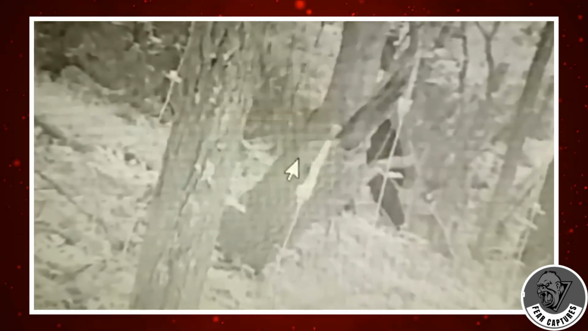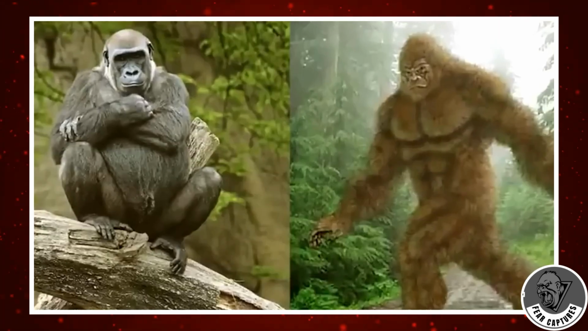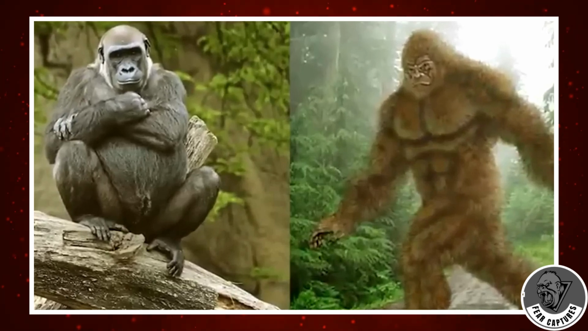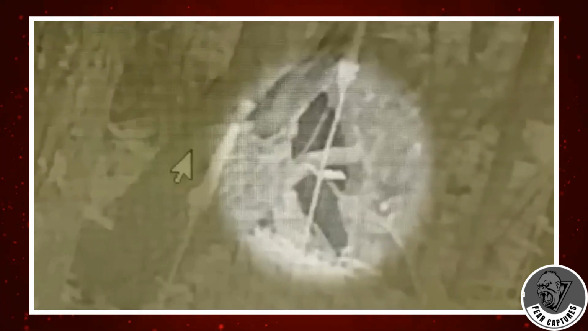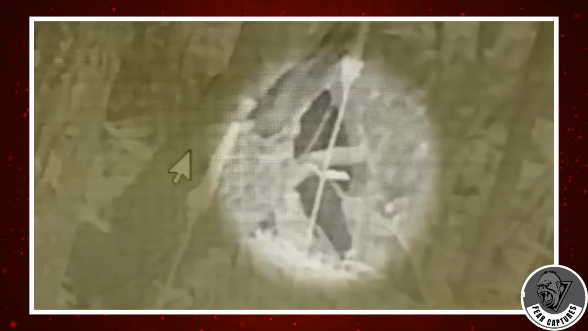But based on what we can see, this species doesn't appear to be like any other animal that is known to exist. It looks like a human walking on two legs, and in relation to the surrounding trees, it appears somewhat tall. While most people think they are seeing a black bear standing on its hind legs in this picture that has been circulating online, some individuals think they are seeing Bigfoot, or possibly even a gorilla. That very definitely may be the case, based on the creature's black outline.